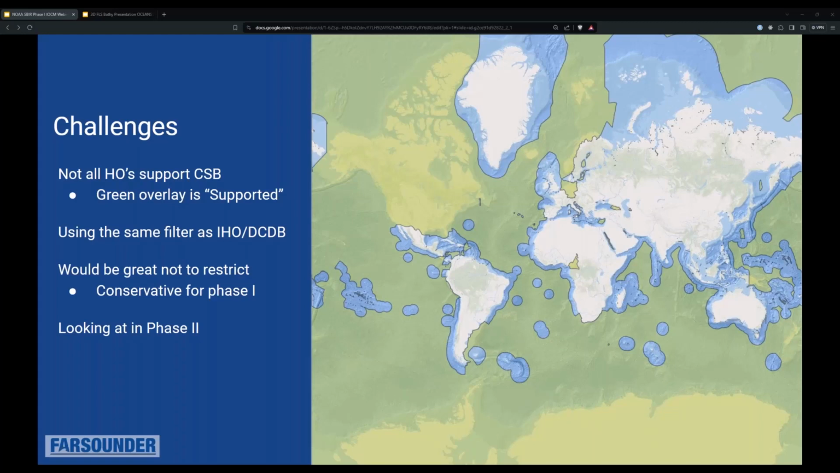So everywhere that's clear, they either didn't respond when they were asked if they support crowdsourced bathymetry in their territorial waters, or they explicitly said no. As we're a private company, it doesn't necessarily map to us. We don't really know that we need to be this conservative and follow what the IHO is doing. But to start out, to get something going for phase 1, we decided to just use what they're using. So it's something that we want to look at more in phase 2.